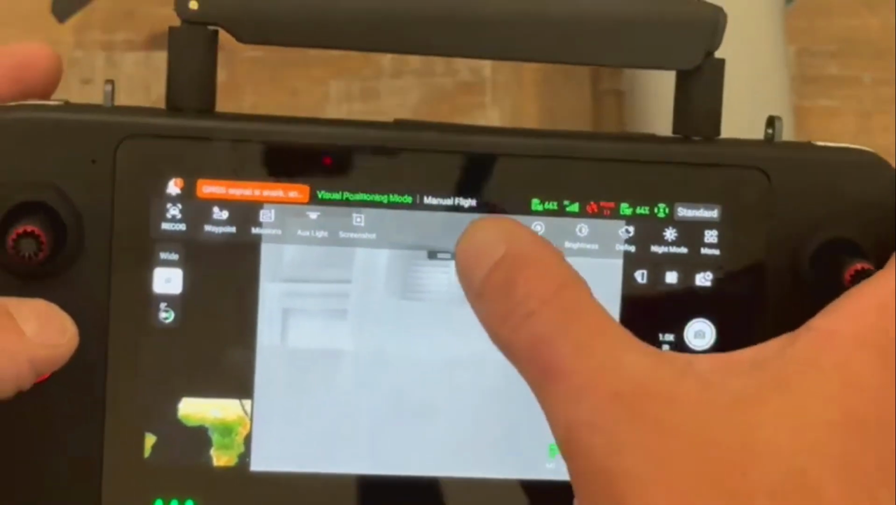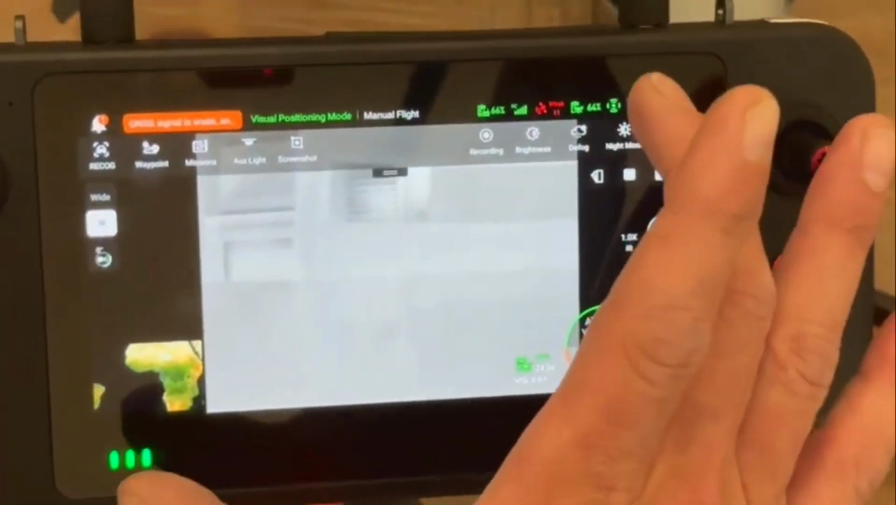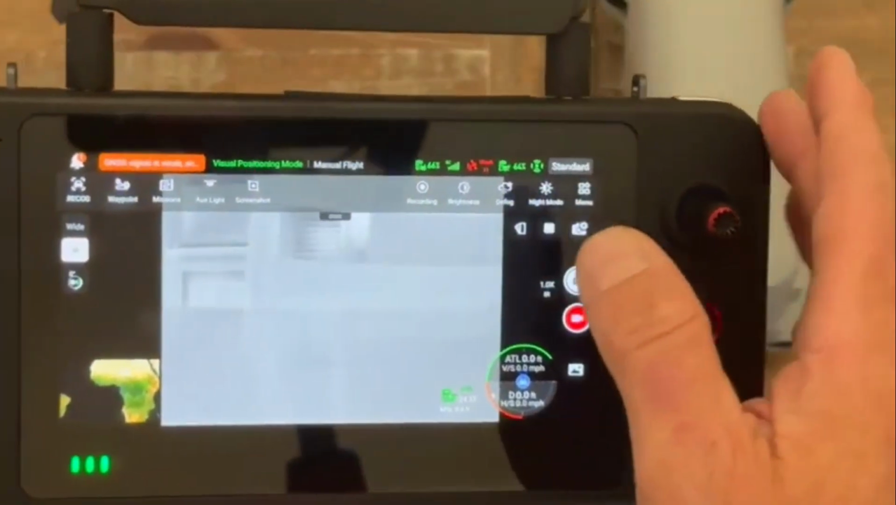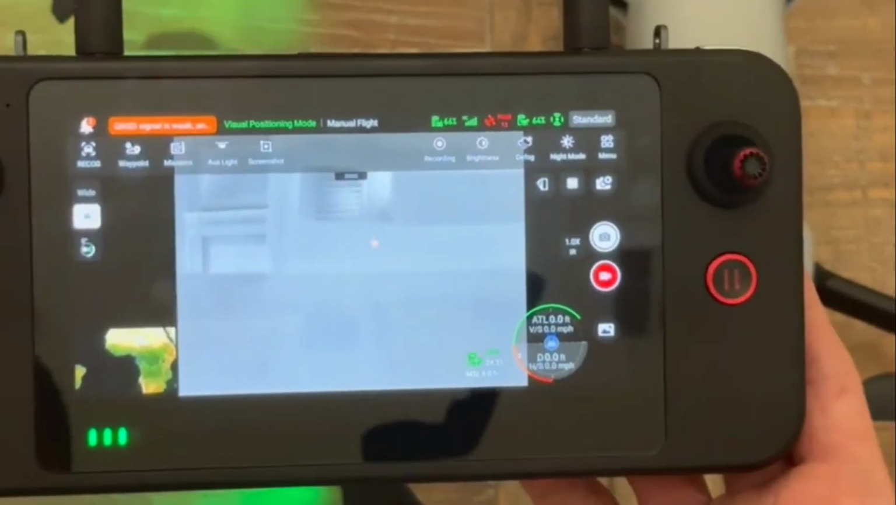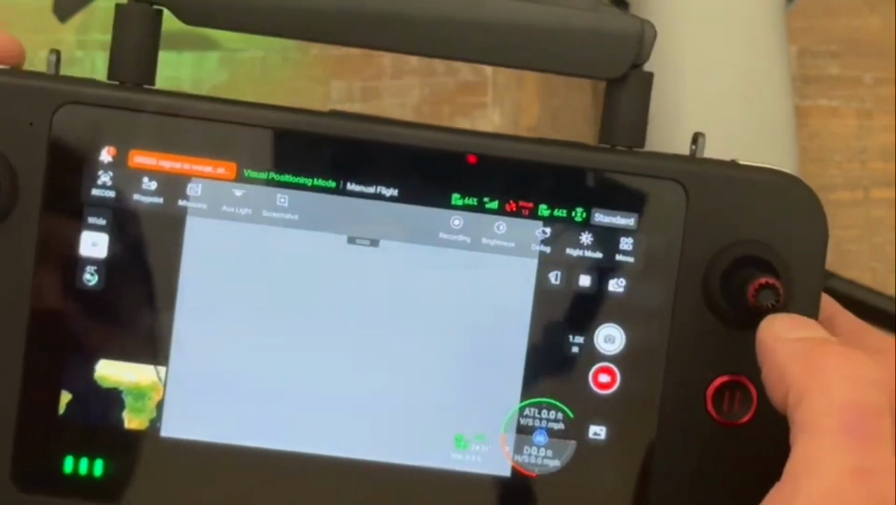The reason I like this remote versus the larger Enterprise one is that this one is a 6-inch remote, and the larger is 7.9. What happens there is you're stretching the thermal image the more you're zoomed. So I find that with the smaller remote, you actually get a little bit better image quality. But that's pretty much the extent of it.